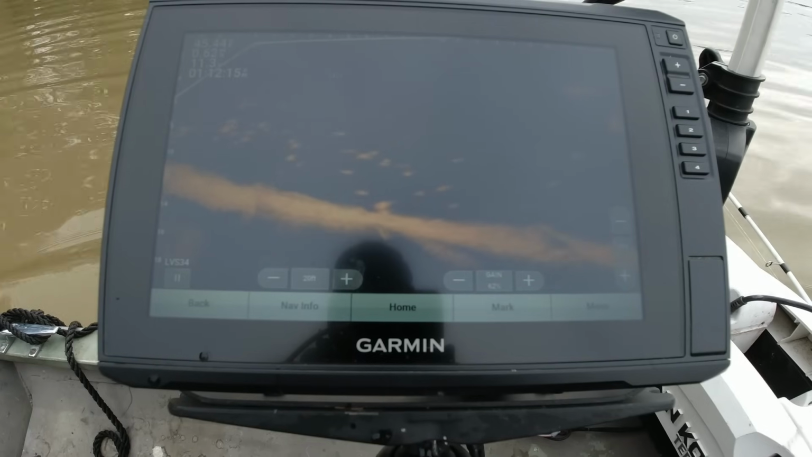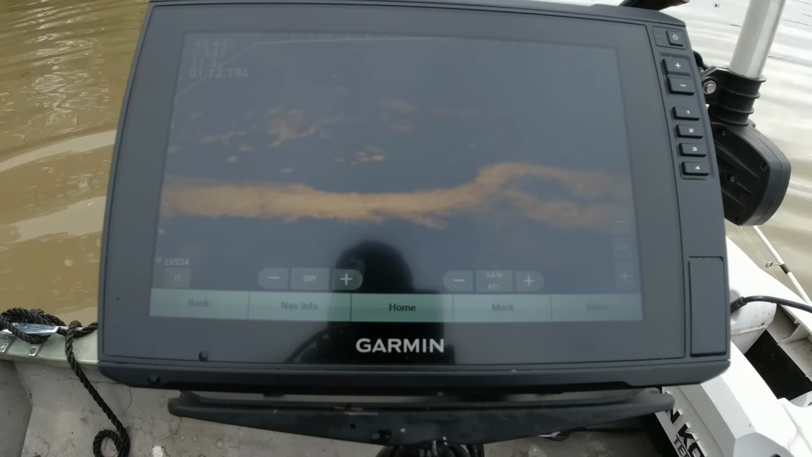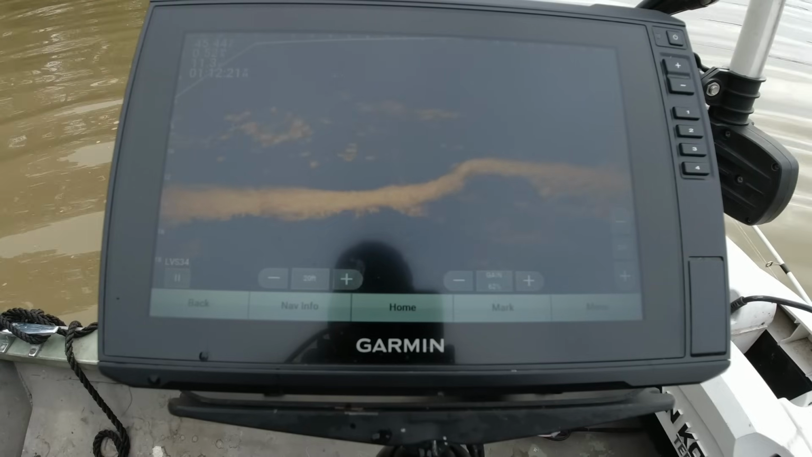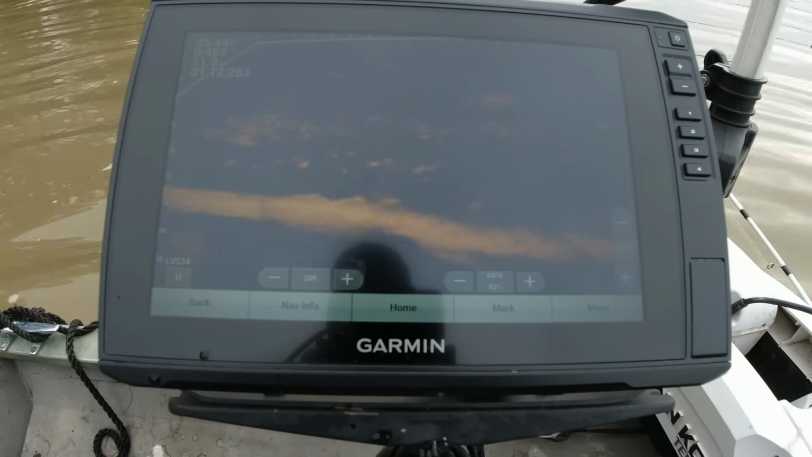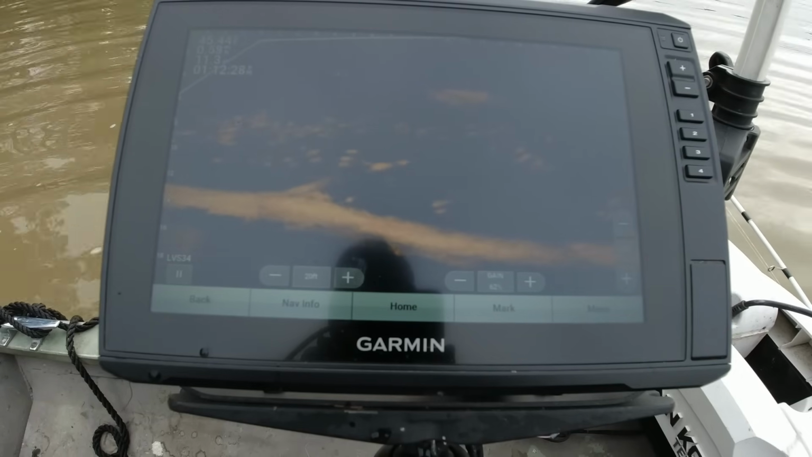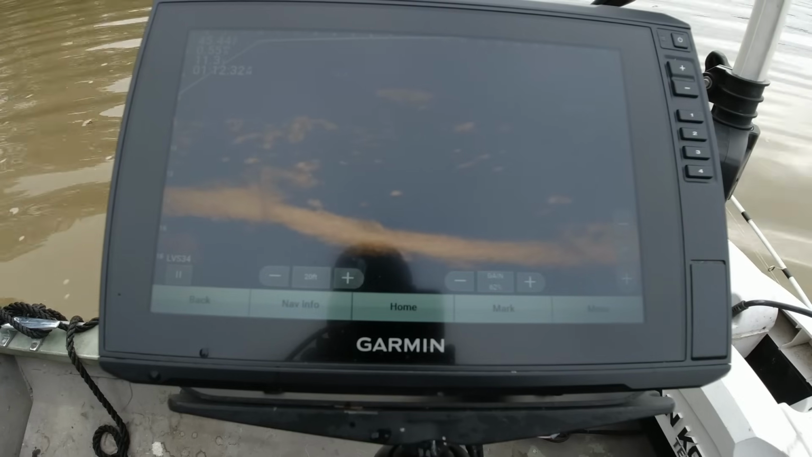It's like I always say, you want to keep in mind the size of your jig. My jig is 1 3/4 inch long, so all of that stuff there is barely the size of my bait, of the jig that I'm using. So I'm not going to waste any time dropping on any of that small stuff.